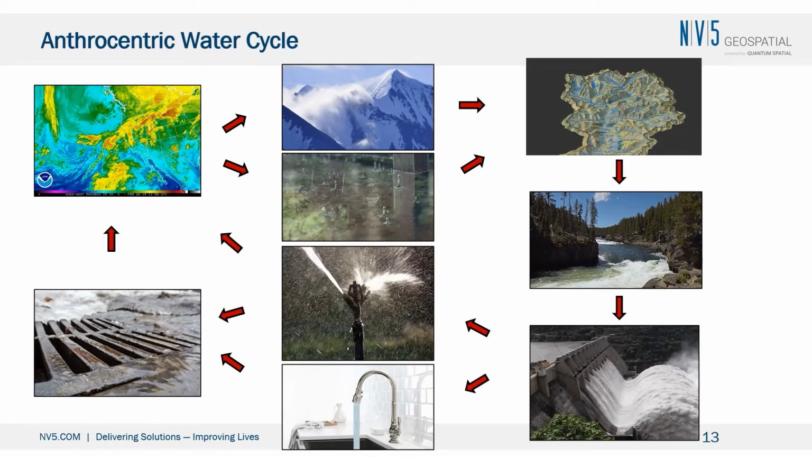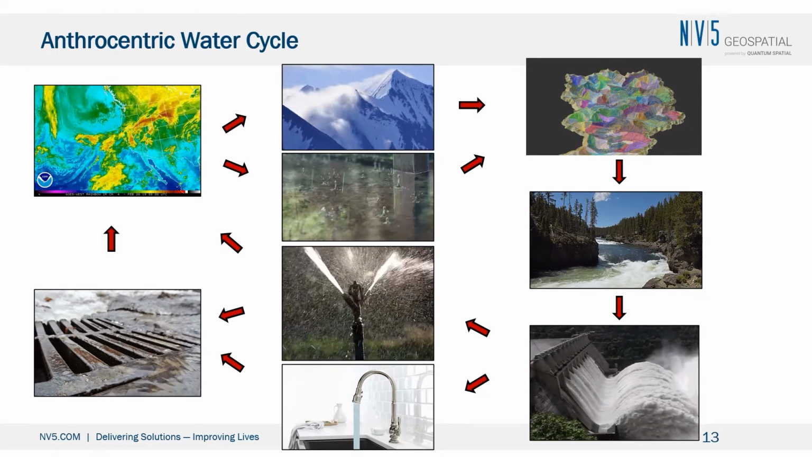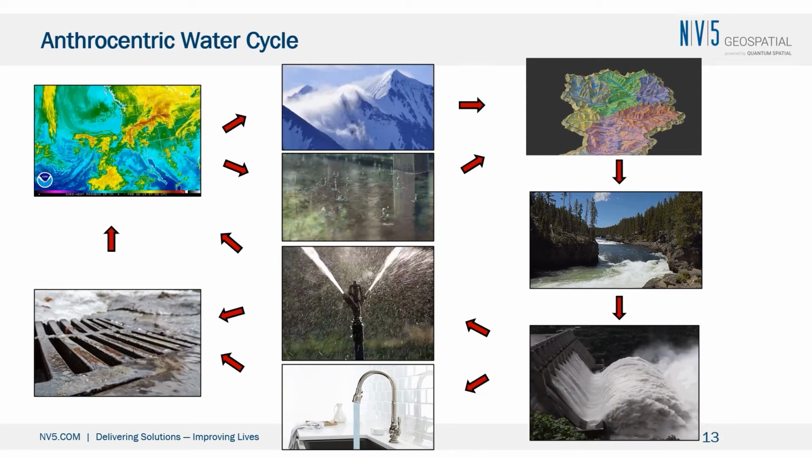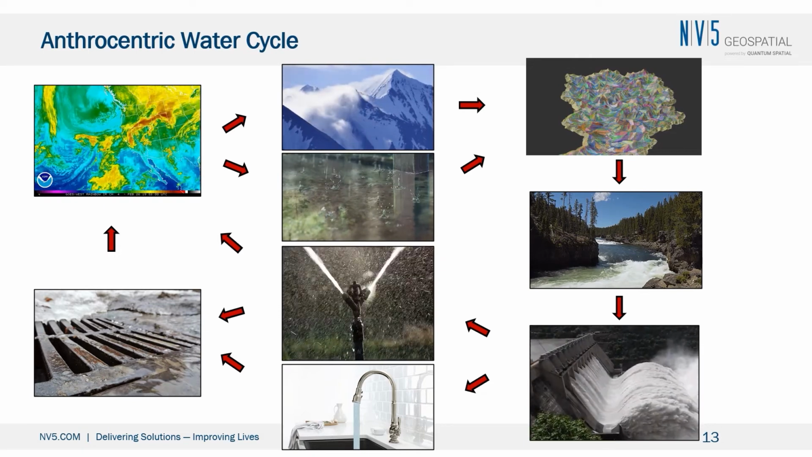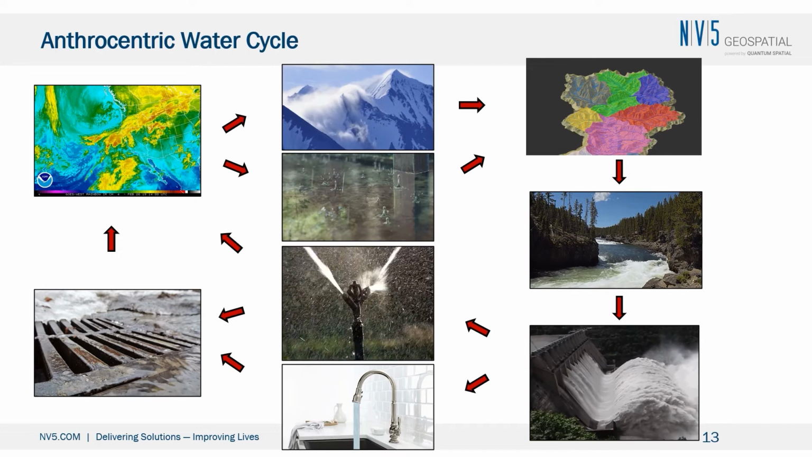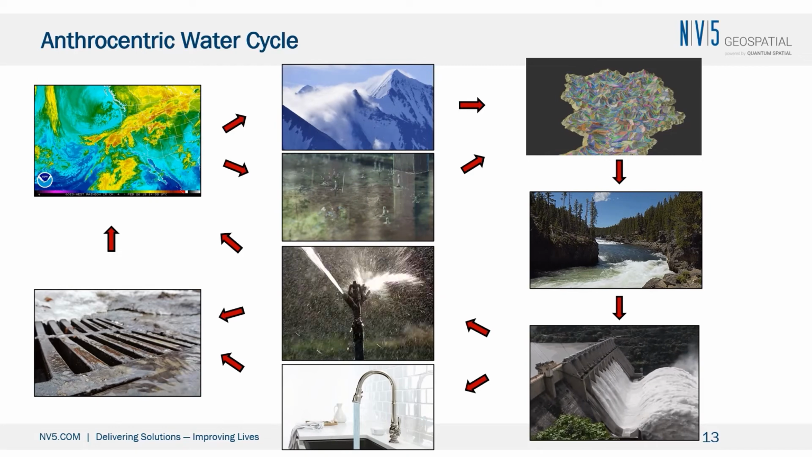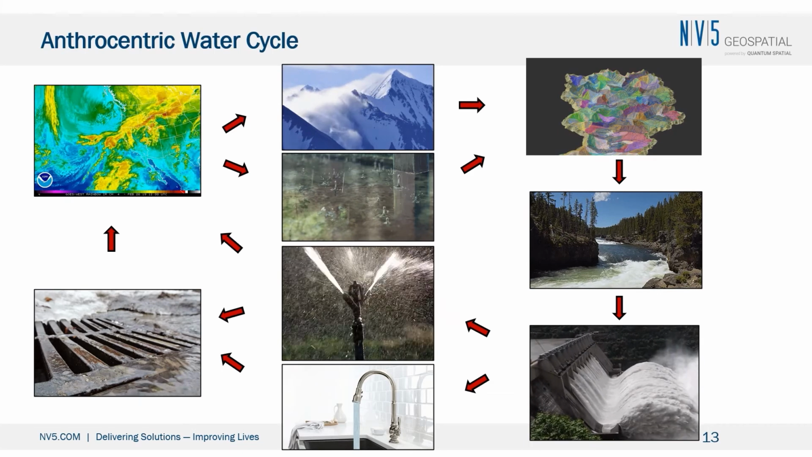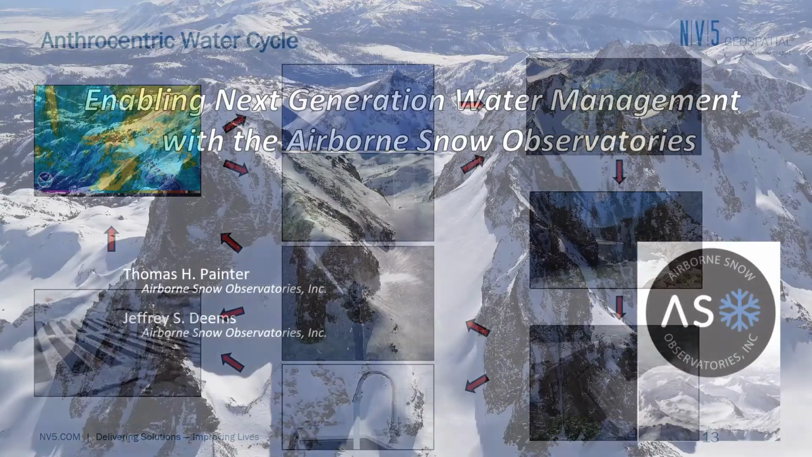A little GIF representation of what I'm talking about. So in the upper left, rain falls as snow or rain. It is then allocated across the landscape into basins at whatever scales are relevant to the application. Then flows through surface transport paths called rivers and streams into ponds and reservoirs. Gets used by people as either irrigation or indoor water use, then flows back into either rivers and streams or a stormwater network, and eventually becomes precipitation again.